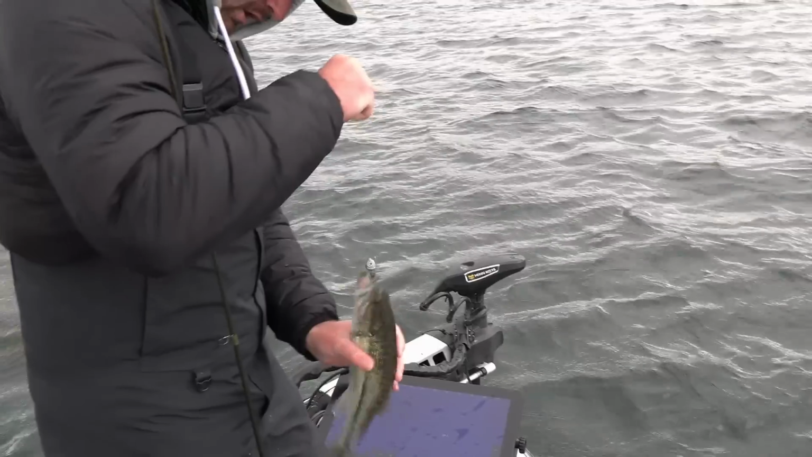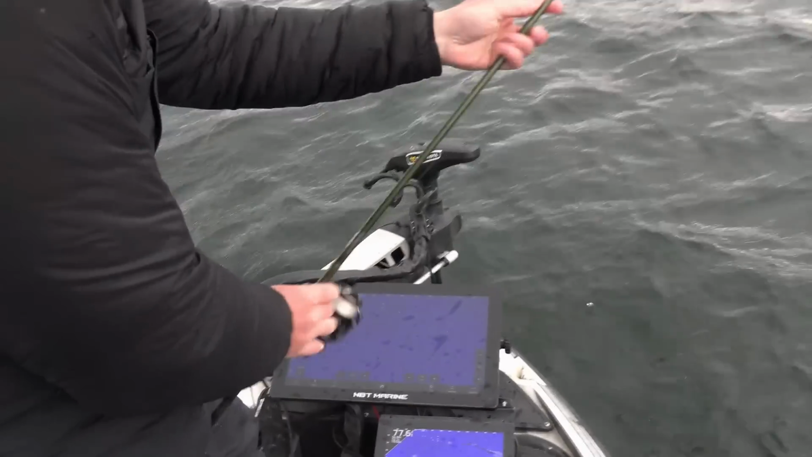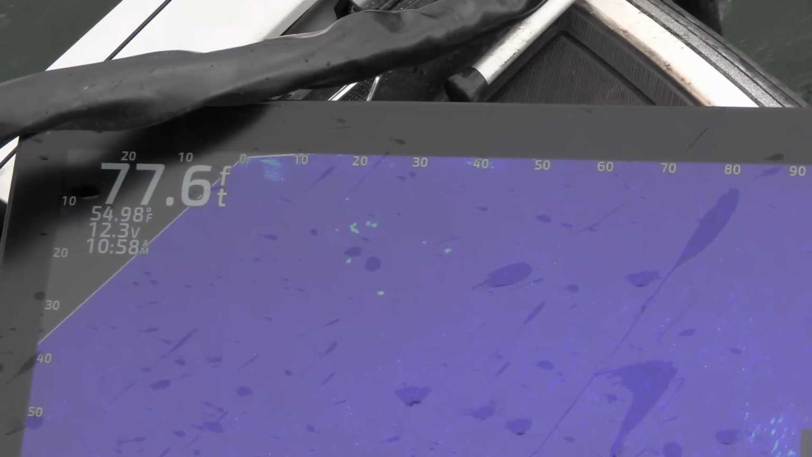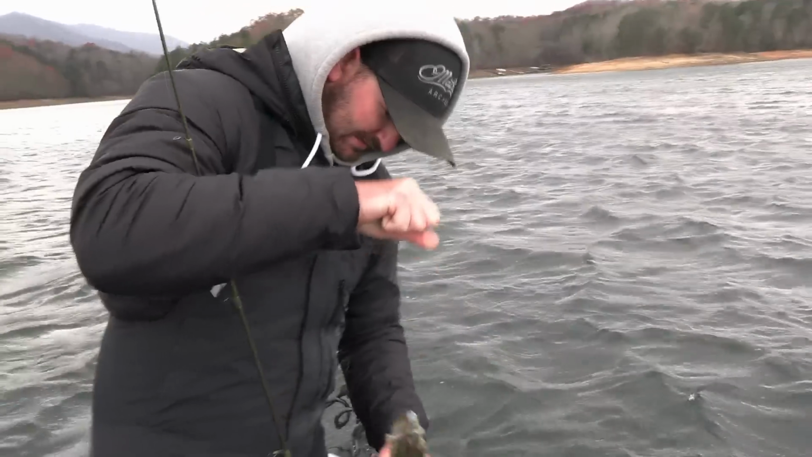Catch one that little. Oh yeah, get the gaff. Dang rats.